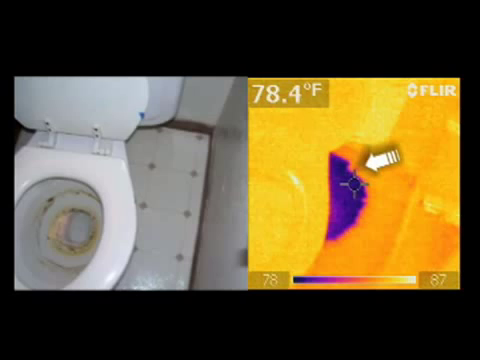If you see something that's next to a wooden foundation or other wood materials that can suffer from decay, and moisture is detected that's not visible to the naked eye, there may also be other defects associated with the moisture, such as wood-destroying insects, decay, or fungus.